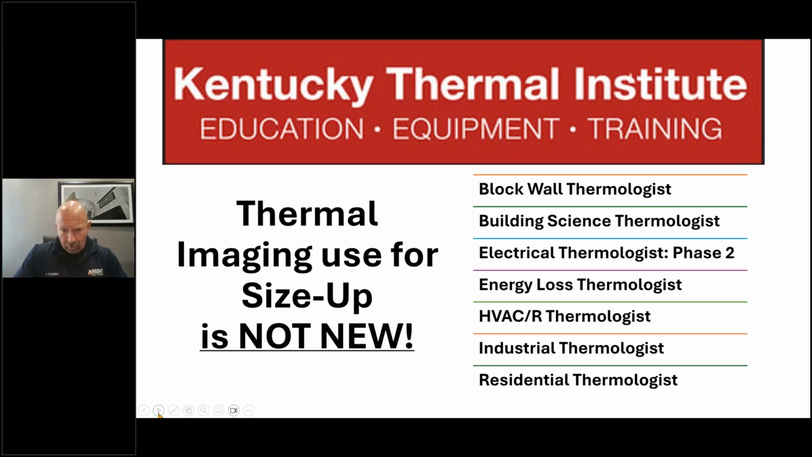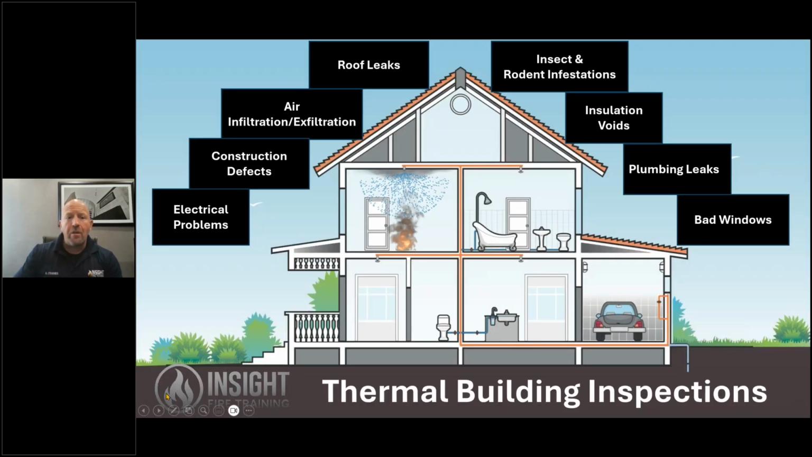That is why all of my instructors are a minimum of level 1 thermography certified, because in order to use a thermal imaging camera, you've got to understand physics and infrared science first. These are some things that these individuals do for a standard home that's not on fire. I want you to think about it. They can identify electrical problems in your home, construction defects. They can identify where air is leaking inside and outside your home. You should care about that one if you care about saving money.